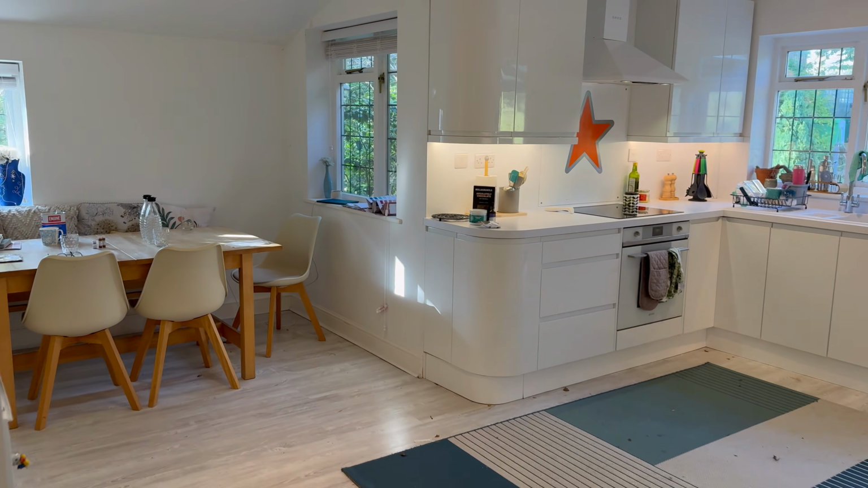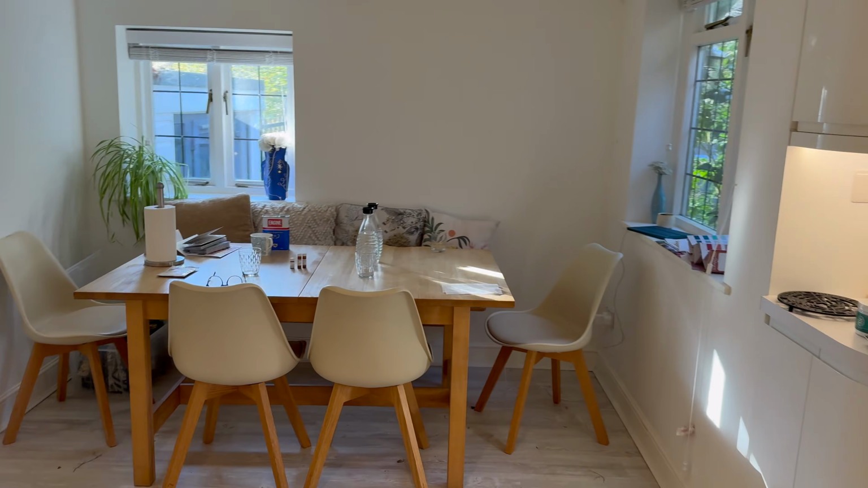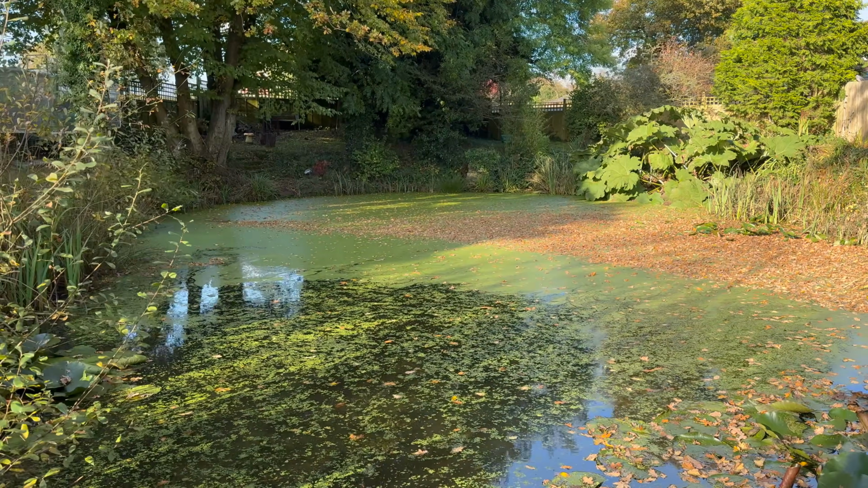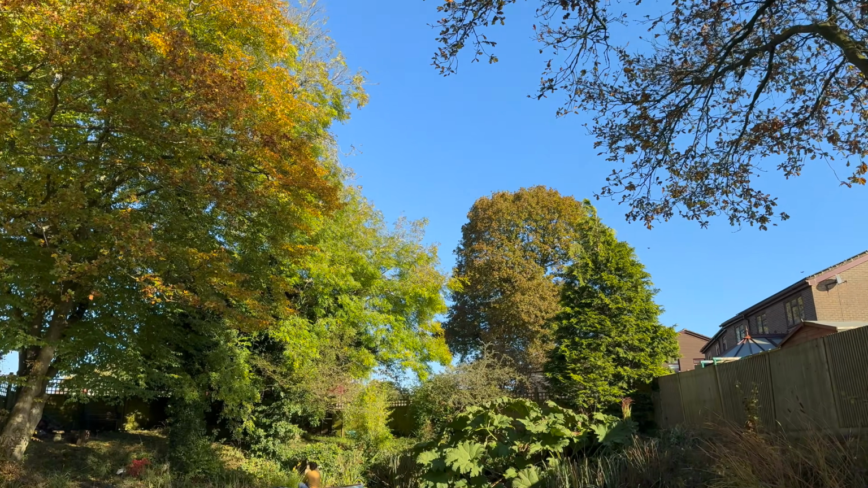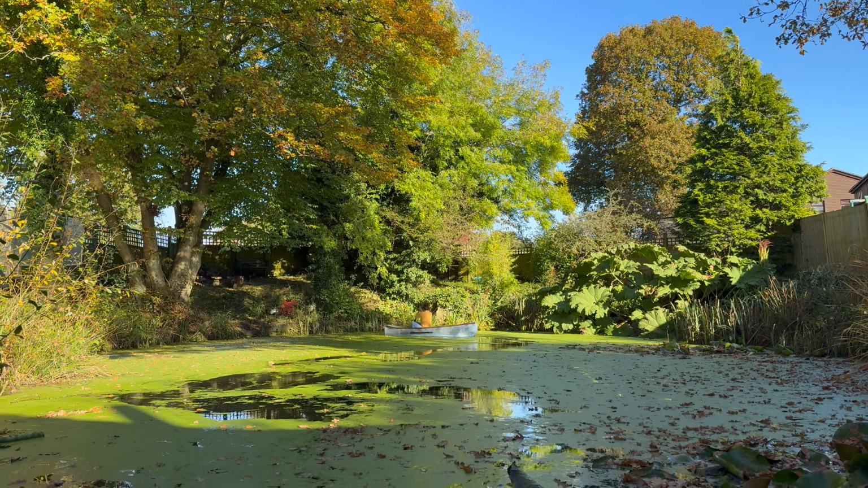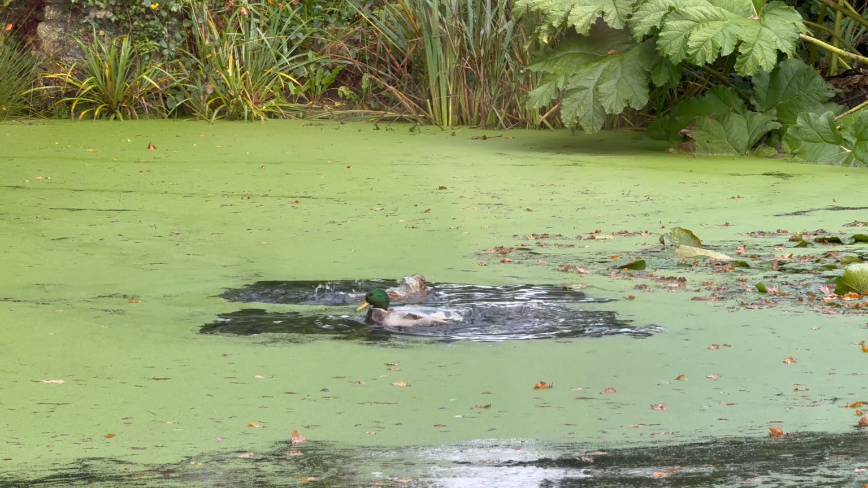Here's the kitchen and the dining room. But here's the pièce de résistance. And not the conservatory with a roof that leaks. It's an enormous pond. It's about 9 meters long. So big, in fact, that we've just bought a boat. We have a couple of ducks, resident ducks, and we're looking forward to seeing the ducklings.